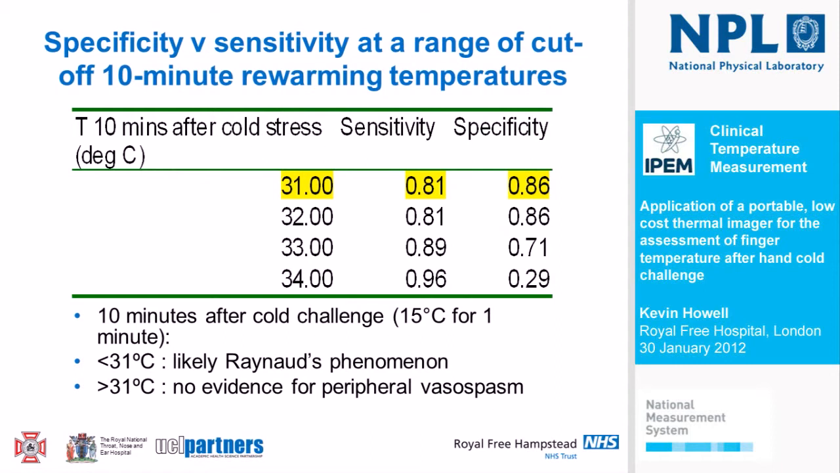And there has been an awful lot of literature over the last 40 years, with Francis being a key contributor, in fact, pointing to the fact that if we come up with a simple hospital-based laboratory test which deliberately mildly cools the hands and finds some way to assess rewarming, we can detect which patients are clinically suffering these kind of episodes.